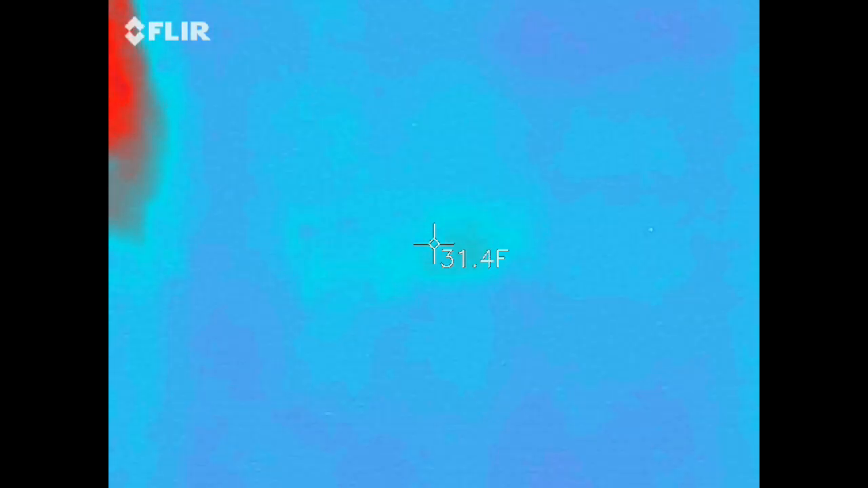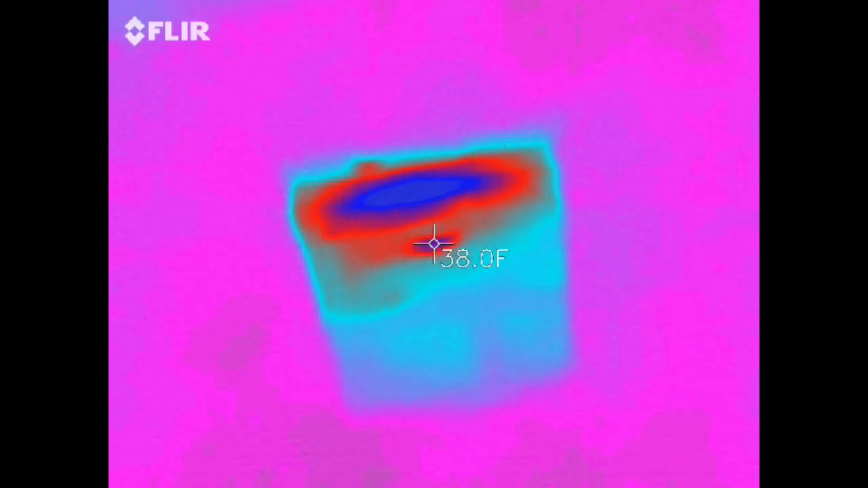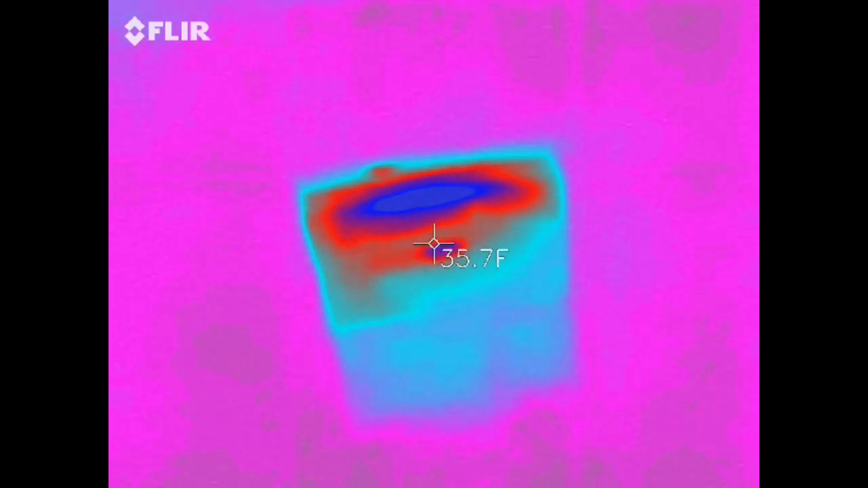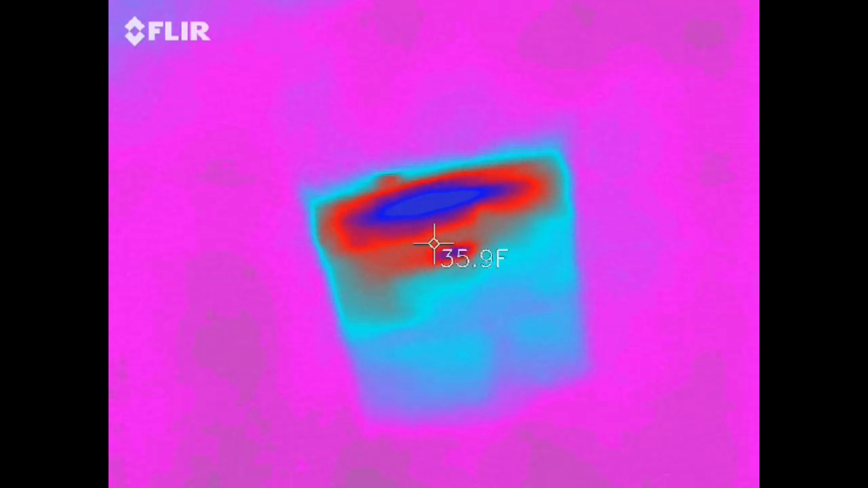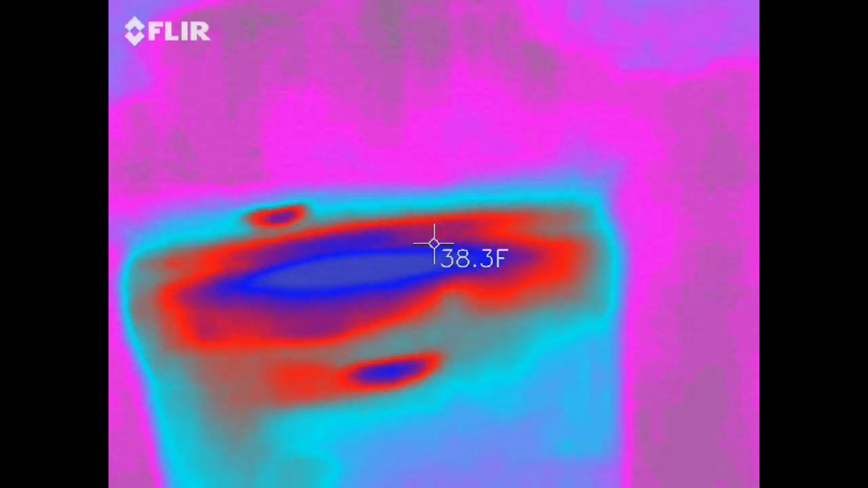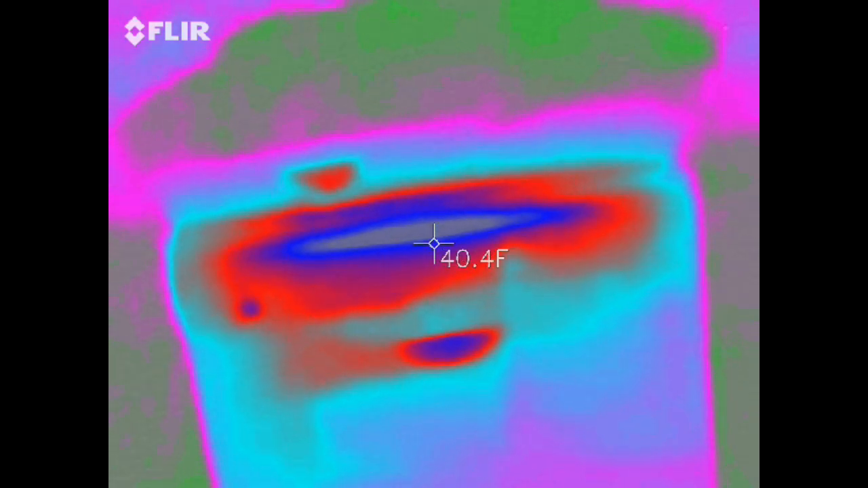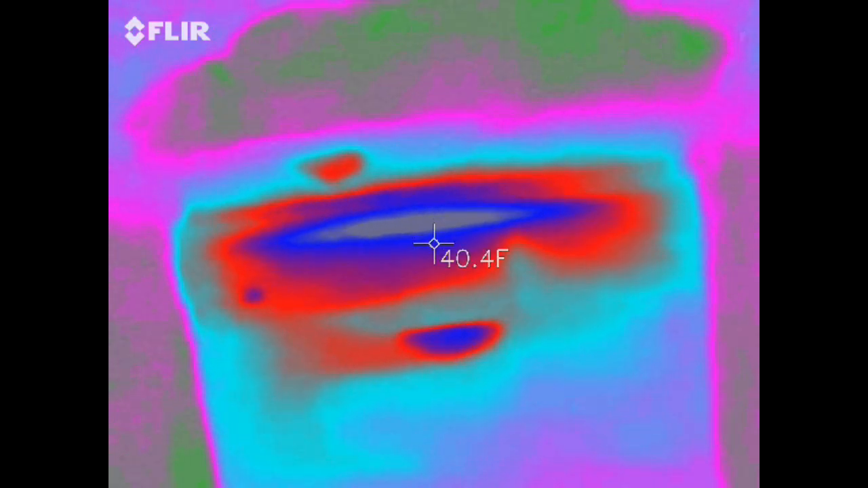This hive is completely dead right here. They starved. This is a 10 frame box, and again you can kind of tell, it appears that they are seriously into the mountain camp.